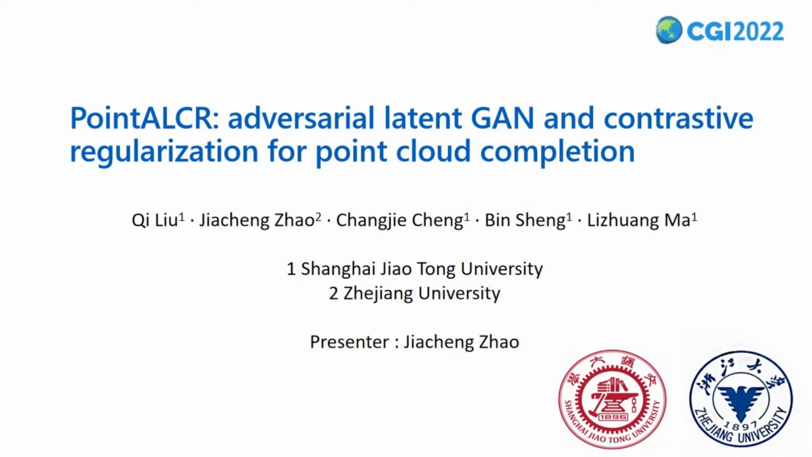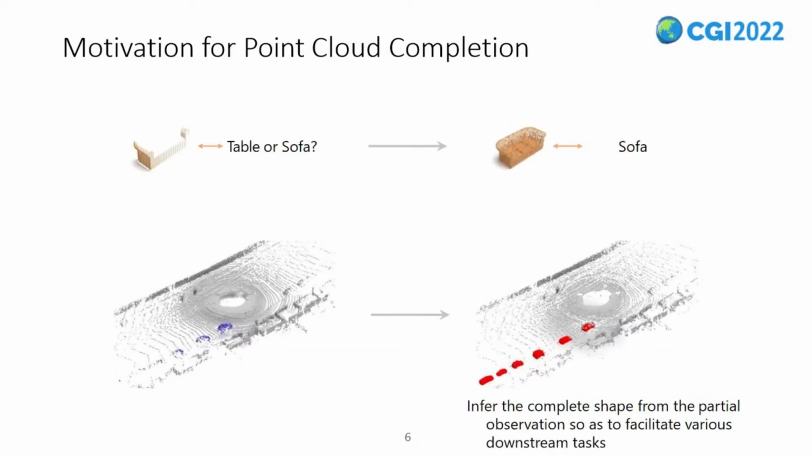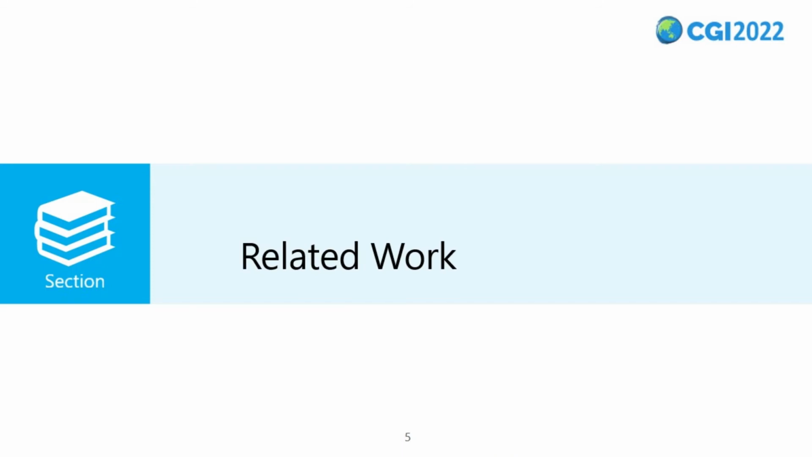We present PointALCR, the adversarial latent GAN and contrastive regularization for point cloud completion. Raw points directly captured by 3D scanning devices are usually sparse and incomplete due to the limited sensor resolution and occlusions. Hence, it is essential to infer the complete shape from the partial observation so as to facilitate various downstream tasks such as classification and shape manipulation as required in real-world applications.